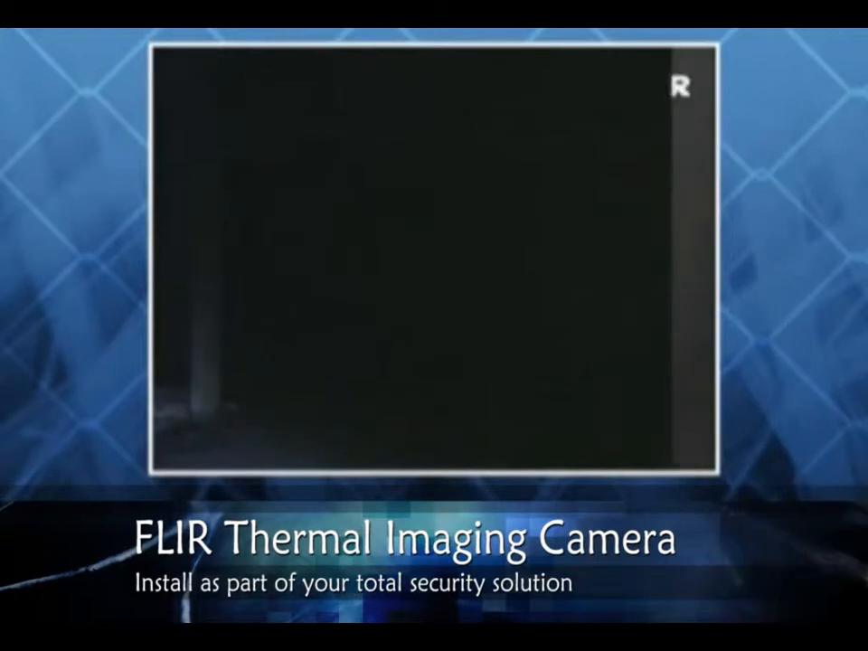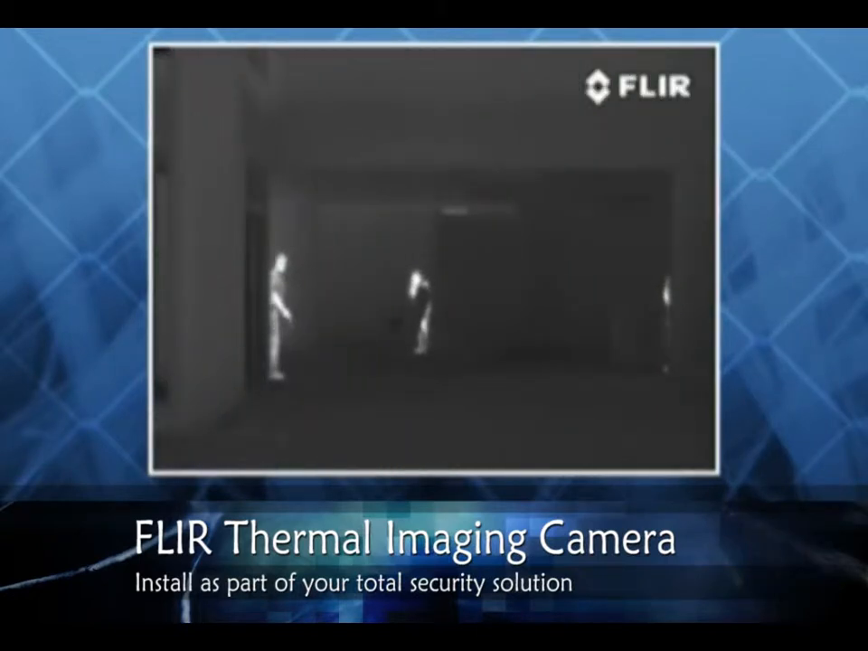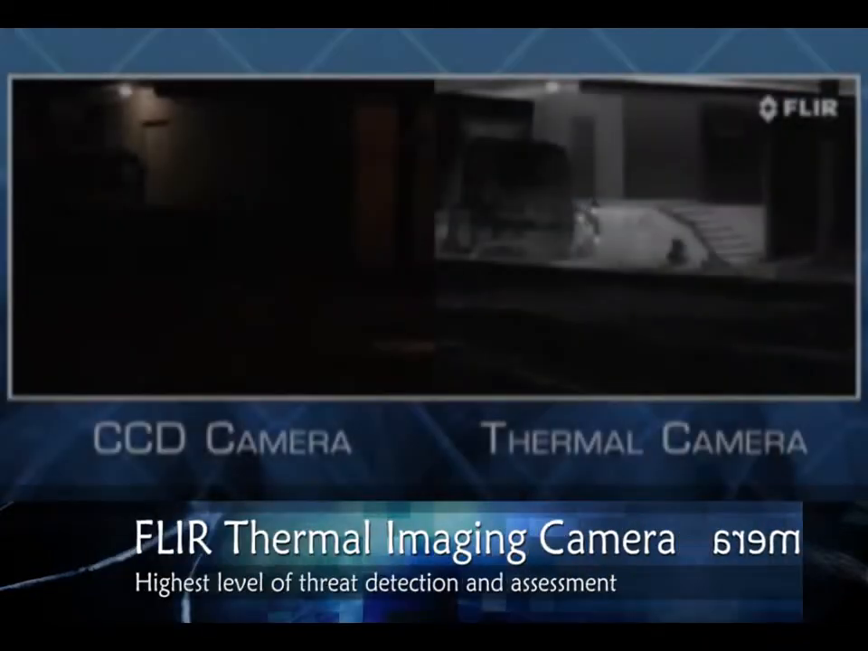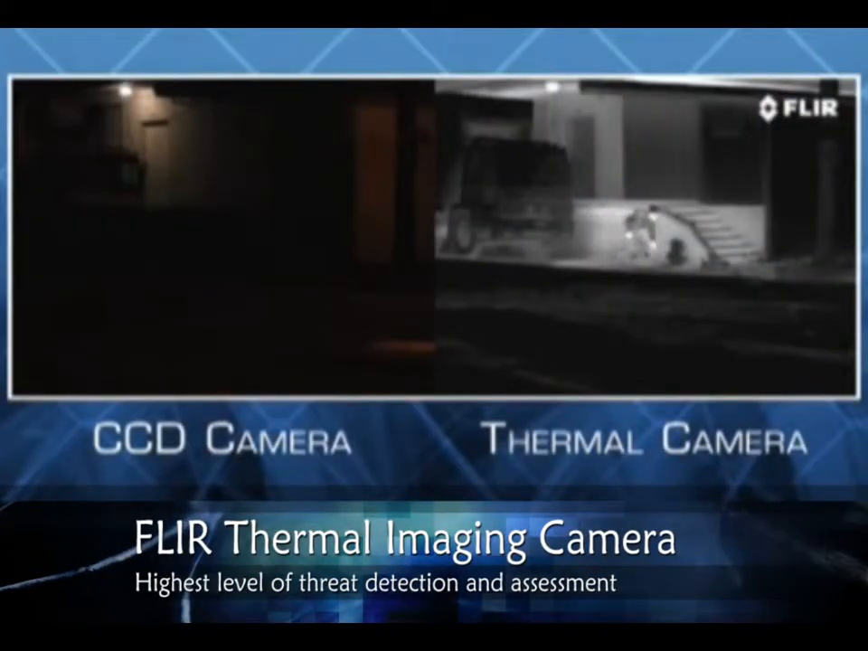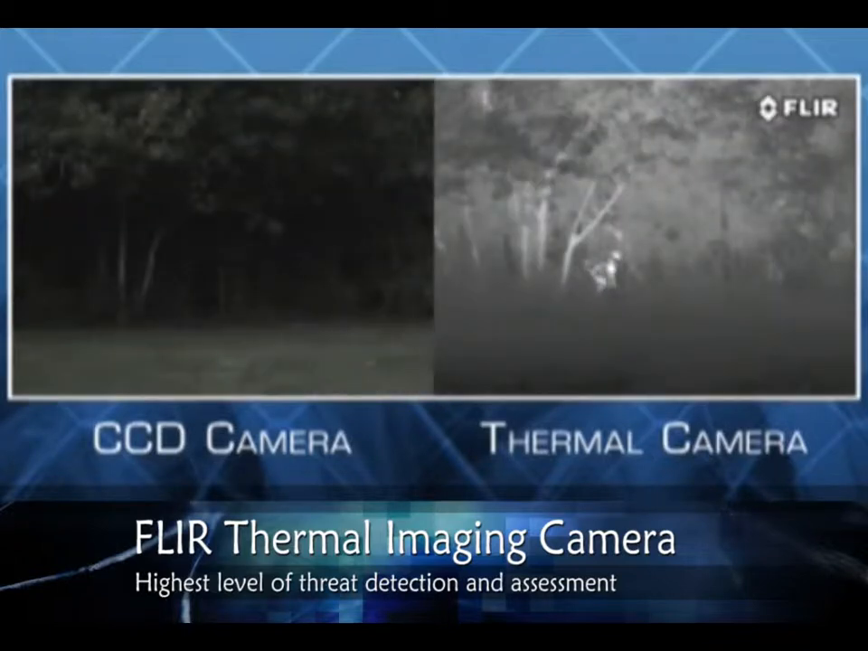More and more security professionals are installing FLIR thermal cameras as part of their total security solution. People around the world have discovered that no other camera technology provides the same level of threat detection and assessment as FLIR's thermal security cameras. When conditions are at their worst, FLIR cameras are at their best.